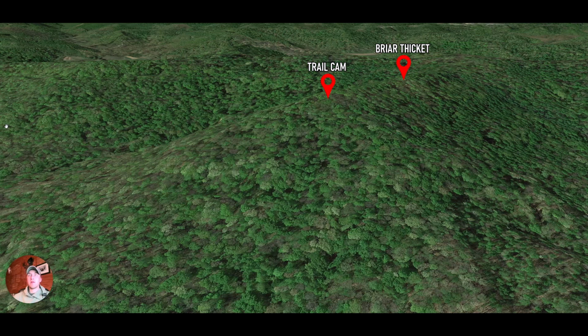Was it a bedding area that was used by one of these bucks and the other bucks were just using it as a travel route? It's going to take a little bit more time for me to fully understand exactly what this travel was by the bucks, but nonetheless, lots of really cool footage that I'm going to share with you guys now.